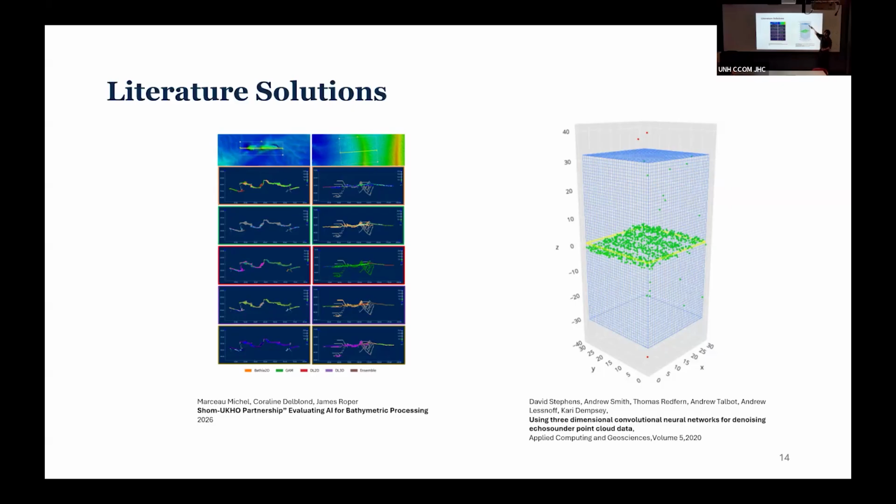But at the same time, it also adds a lot of structure and artifacts to the data, right? As you can see here. Not only that, but it creates a lot of sparsity, right? When you are required to create a grid that goes up to a certain depth, down to a certain depth, you create a lot of sparse voxels that don't have any soundings in them.